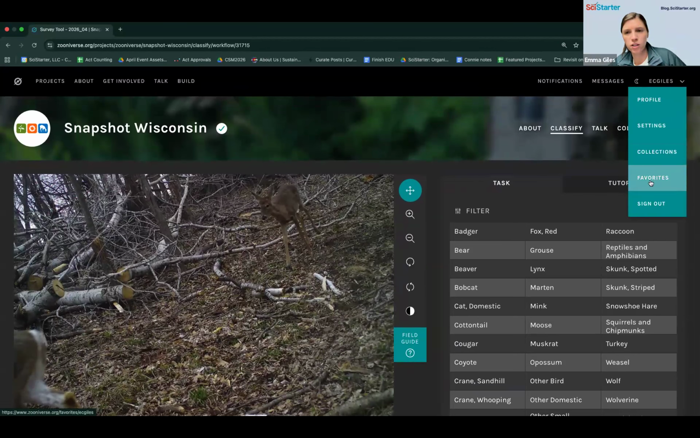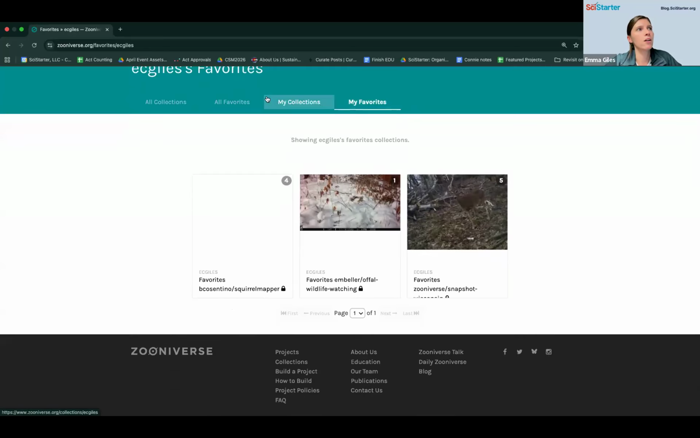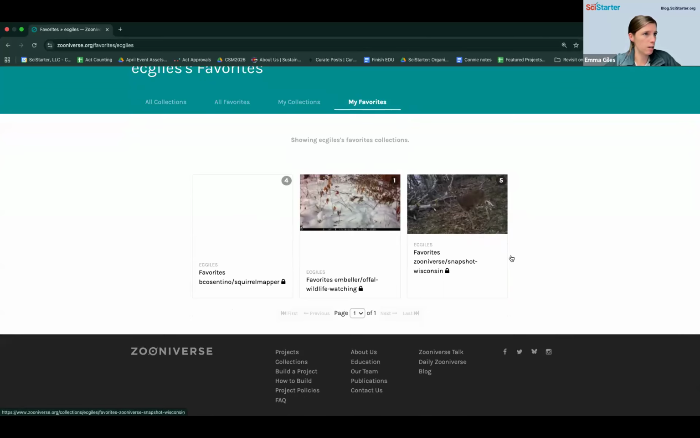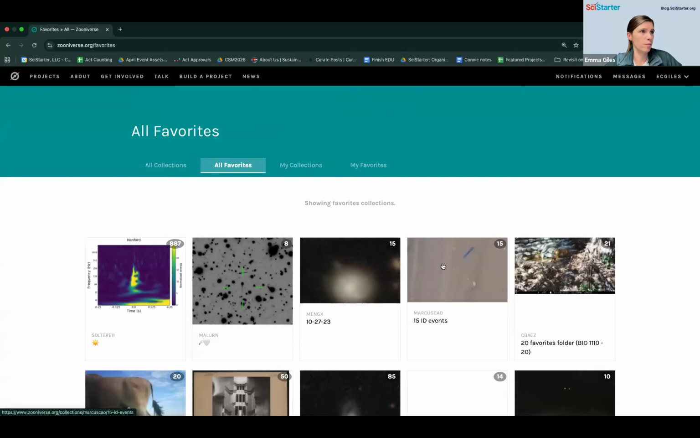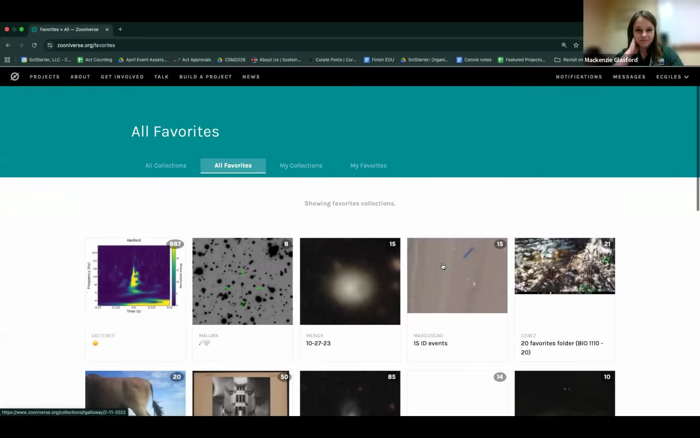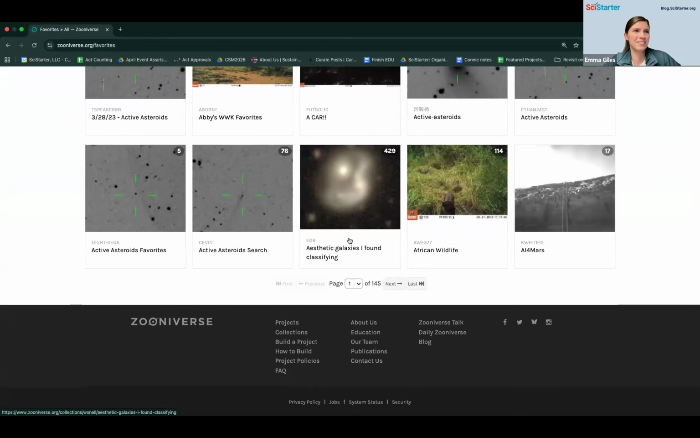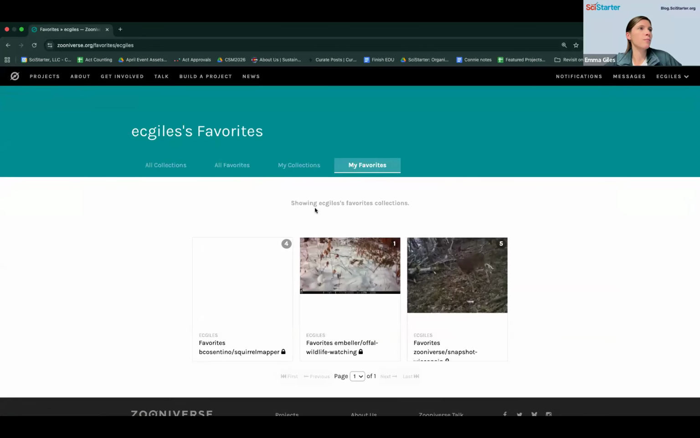If I go up to my account, I can go to favorites directly from there. There's also a thing called collections, so feel free to explore your News Universe account. If I go to my favorites, I can also see the other pieces too. As of today, I have these 3 favorites from various projects. I have 5 from Snapshot Wisconsin. I've got a couple from Squirrel Mapper. I've got quite a few. You can also look at a couple other things. Oh, here's all my pictures. All my favorites that have been saved, some of them are quite boring, but we've got all kinds of stuff on here. All right, these are my specific favorites.